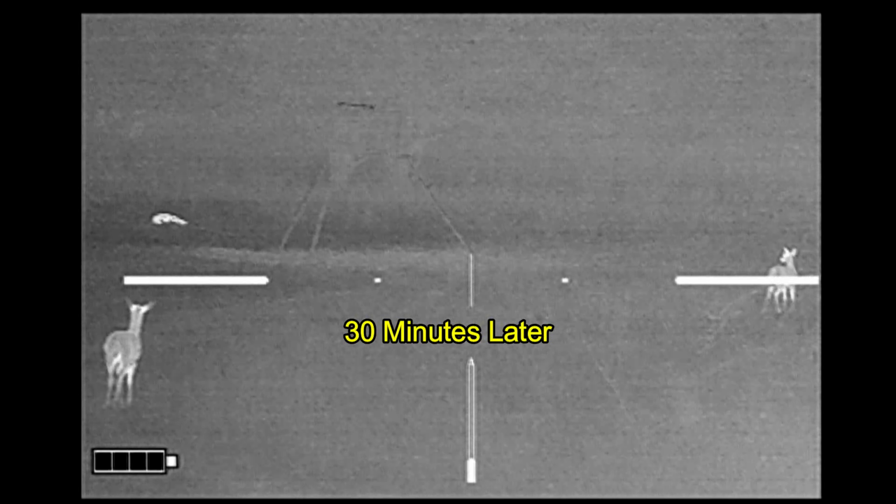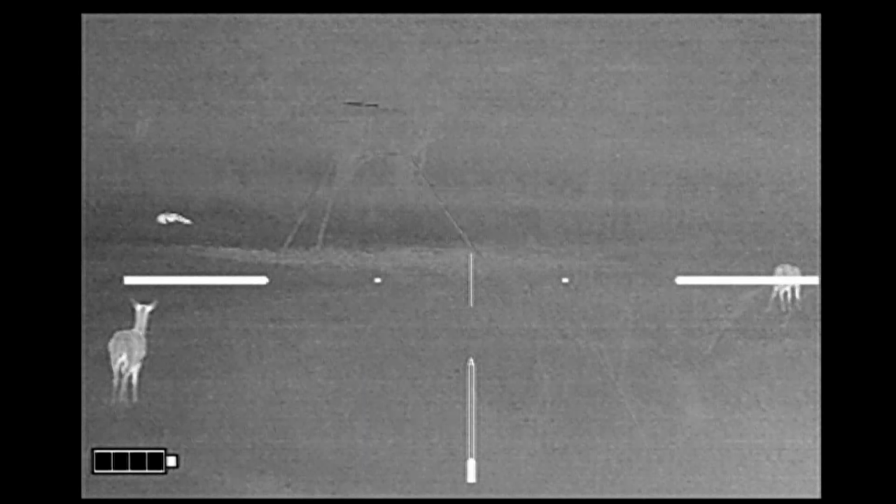And even as late as 30 minutes later, the deer were still bothered by the downed hog.